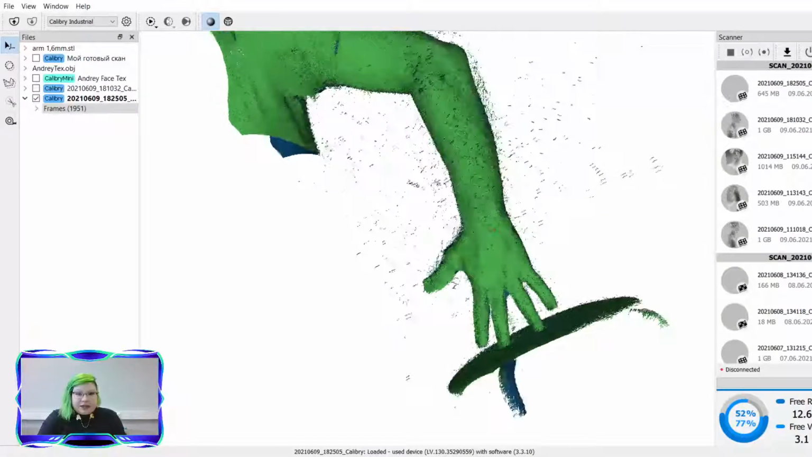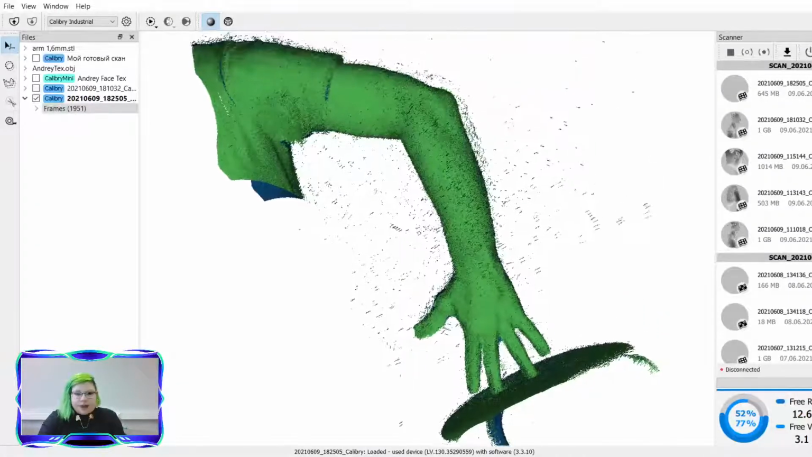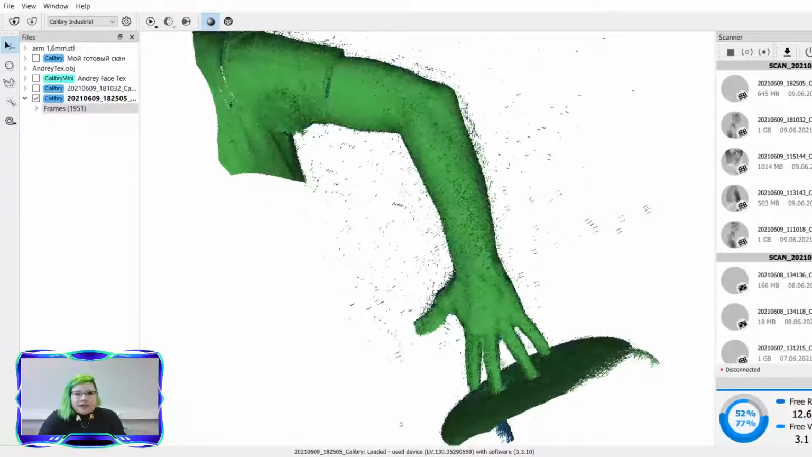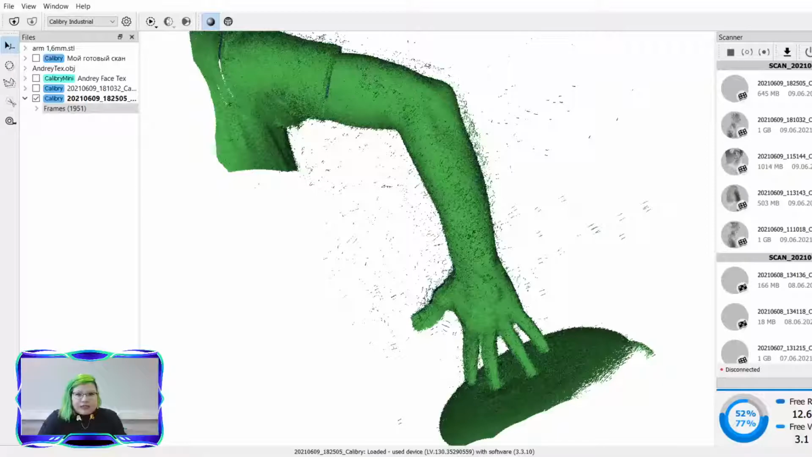Likewise, you can scan a human hand and get the details of the fingers as we're seeing here with the Calibri Mini, but scanning the whole arm would be challenging for the Mini, as again, there will be not much continuous geometry as the arm is straight.